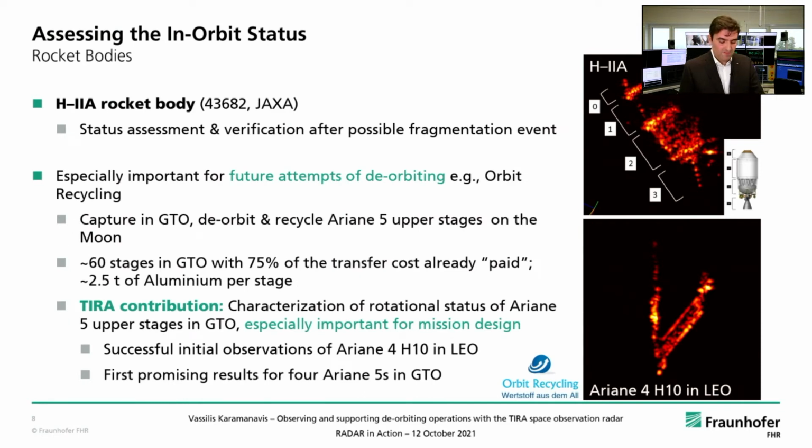Now, a very important function of TIRA is the assessment of the in-orbit status of satellites. Here we're going to give a bit of specific emphasis on two rocket bodies. In the first case, we have an H-2A rocket body, a launch vehicle operated by the Japanese Space Agency, JAXA. This is depicted up here on the right-hand side of the slide. You can see an ISAR image obtained with TIRA, as well as a smaller sketch that can orient you as to how the vehicle actually looks.